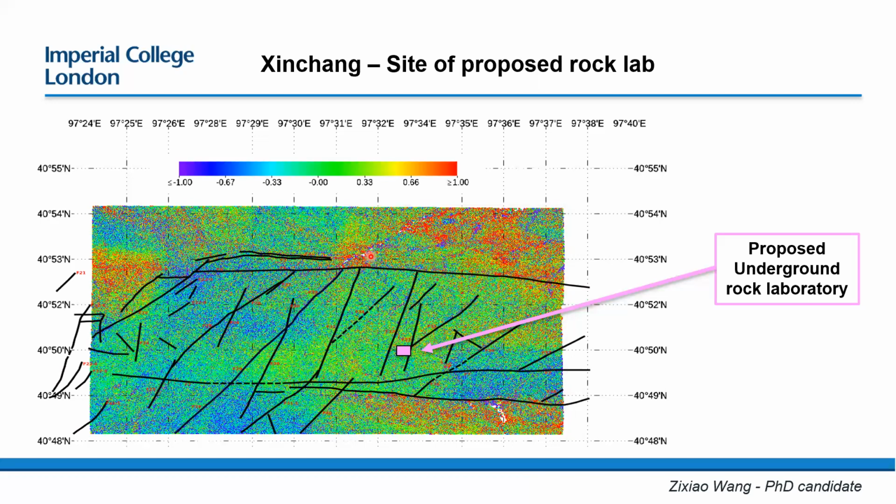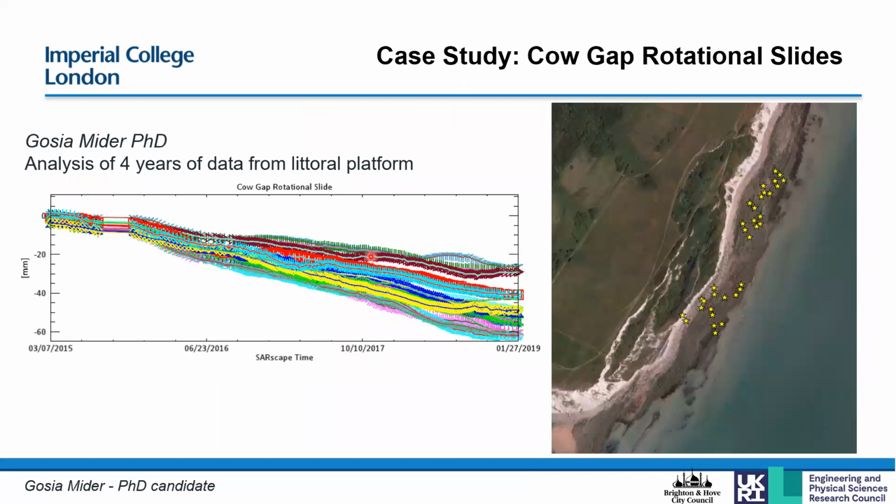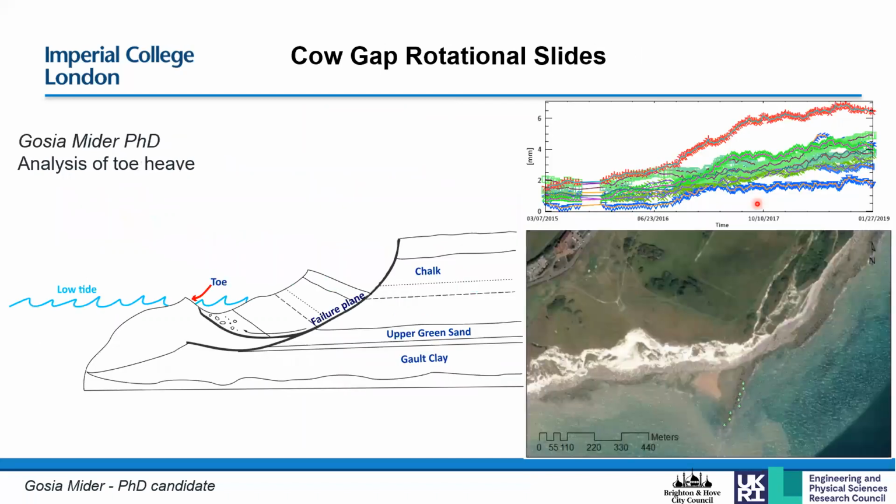Gosia Maida's work on the south coast of England. This is Cow Gap near Bournemouth, Eastbourne. And this is a nice rotational landslide. And I think I've got a model here. Yeah, it's sliding along the gults here. And she's measured differential behavior of the toe of the slide as compared to the back scarp. So here, the littoral platform is moving downwards with the rotational slide, whereas the toe at the other end is creeping upwards.